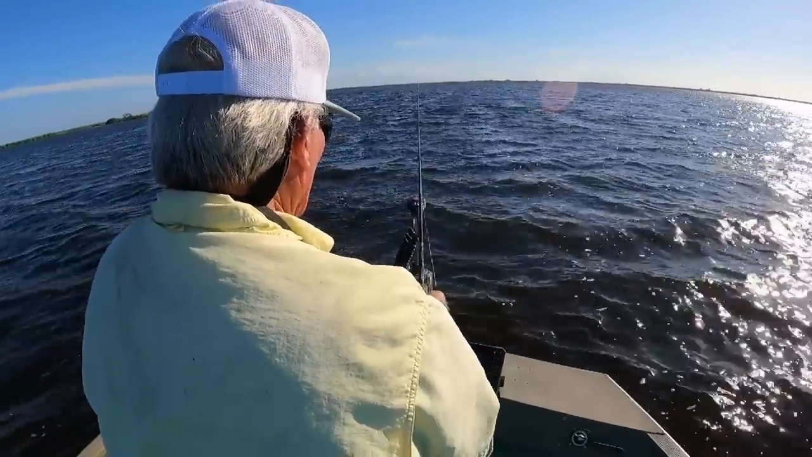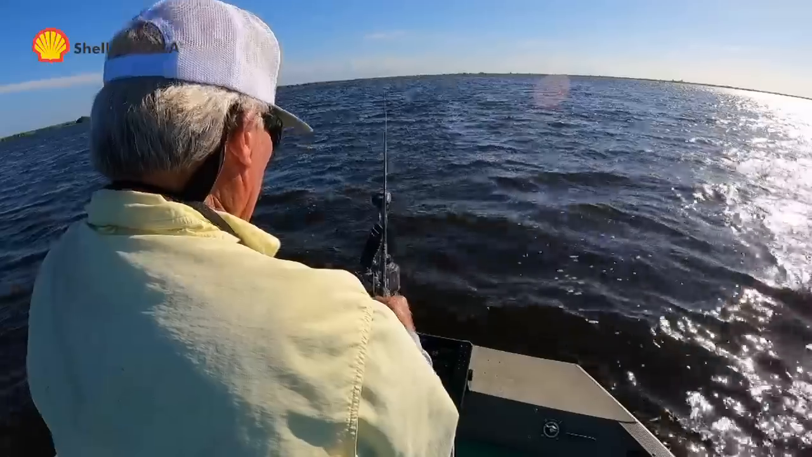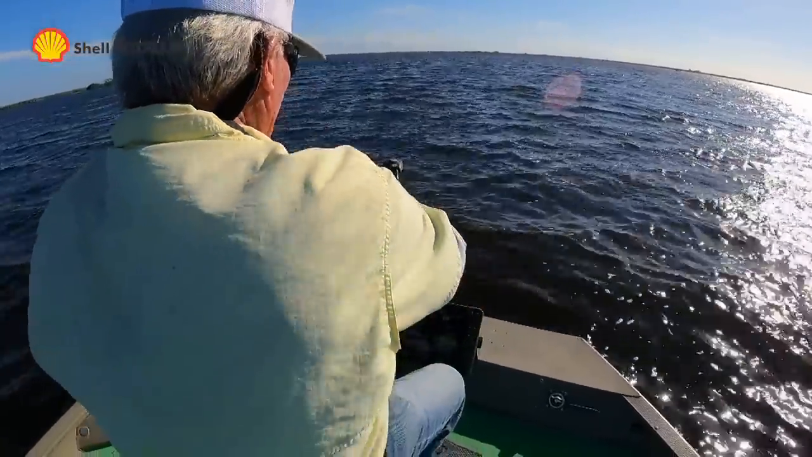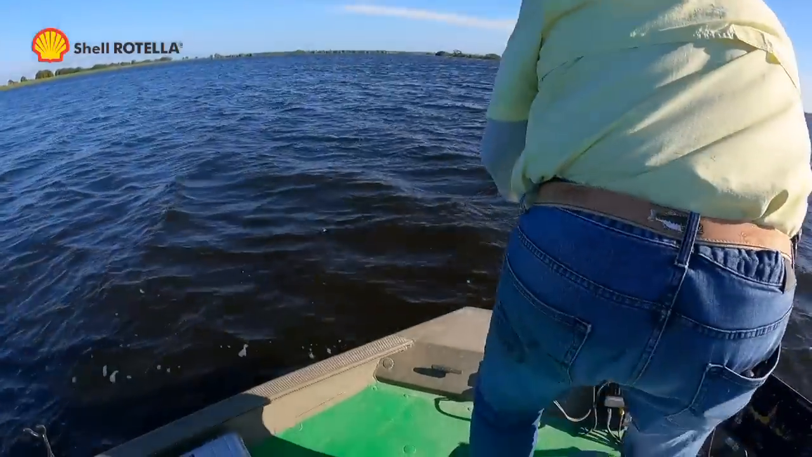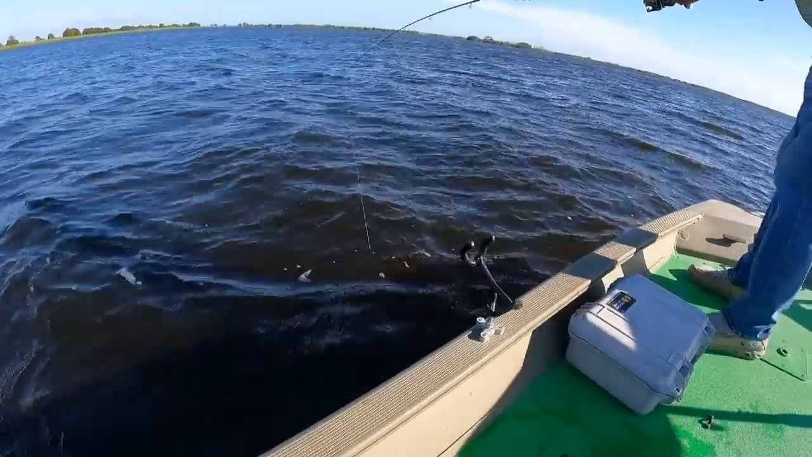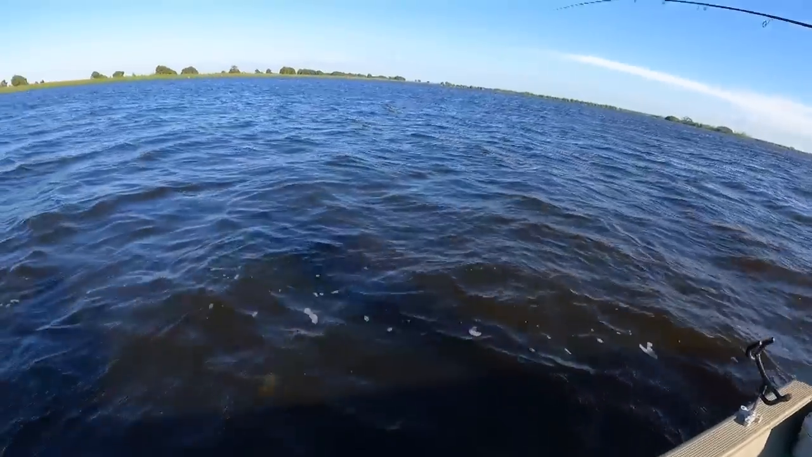Right there. He should be right there. Okay, I see the jig. There he is. I got him, I got him, son. I got him, yes, sir. Yes, sir. I got the fish. I got the crappie. Yes, sir.